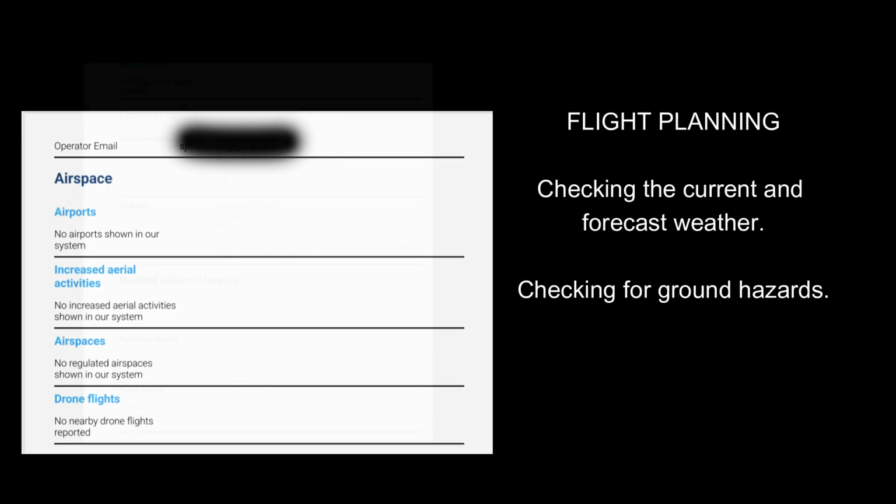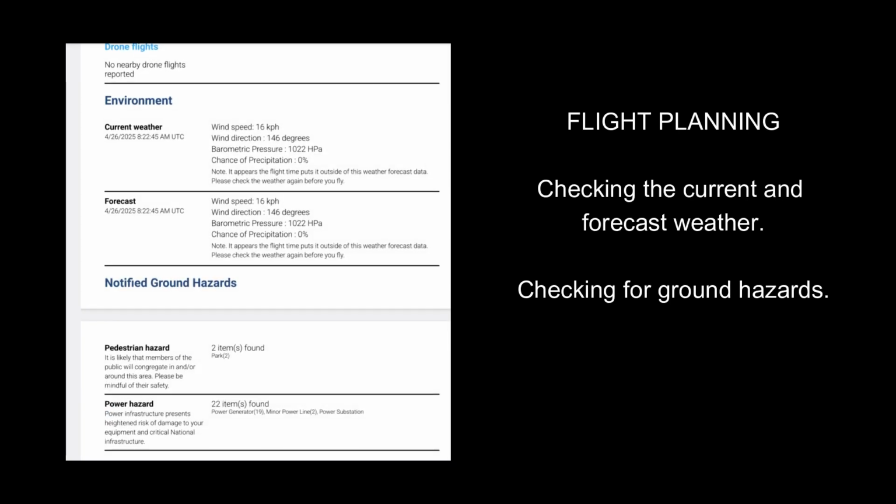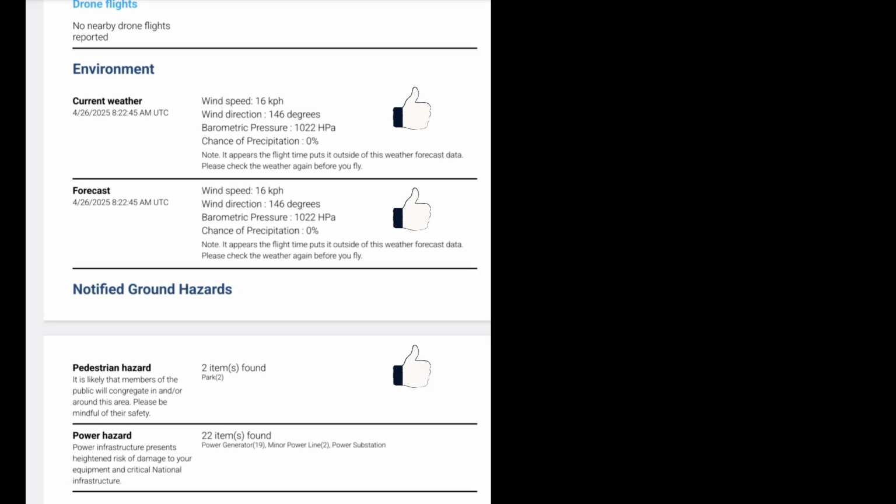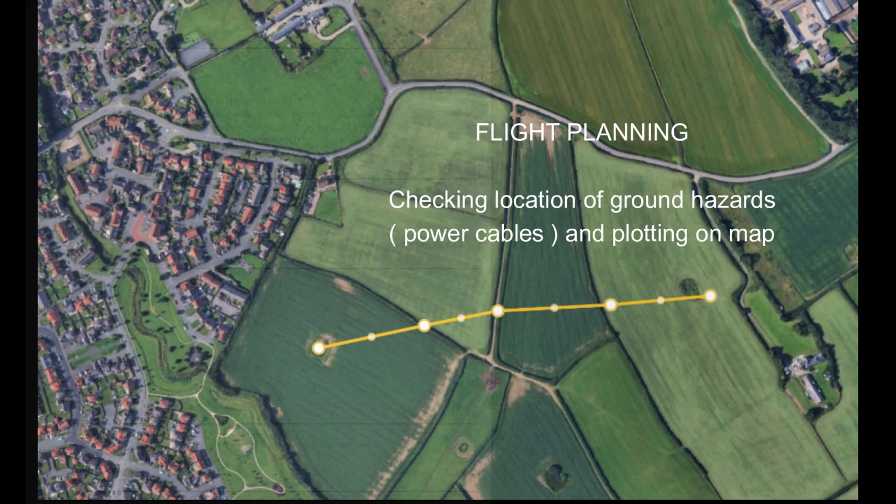The current weather and forecast weather are checked to make sure they are within limits for the drone. Ground hazards are also checked to make sure there is nothing to affect the flight. In this case, power infrastructure is noted as a potential hazard. The power lines are plotted on the map prior to the flight.